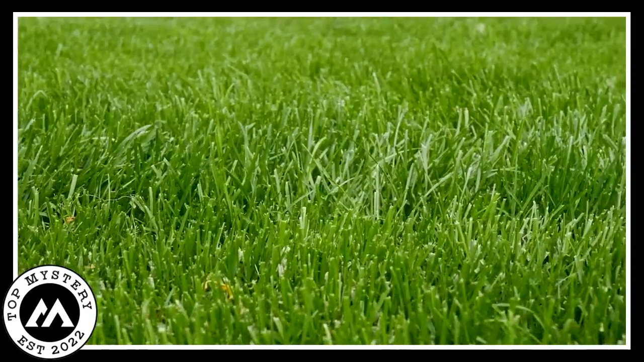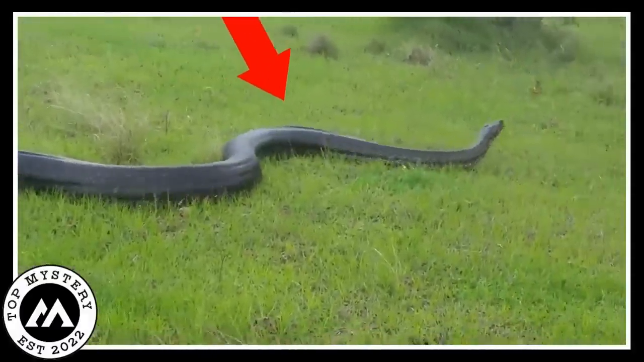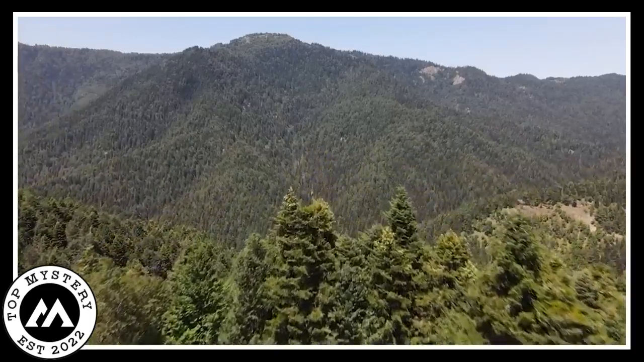Even after the snake disappeared, the fear and confusion stayed with the people. The mystery of the huge python in Bolito became a story that people couldn't forget, leaving behind a feeling of unease that lasted a long time.